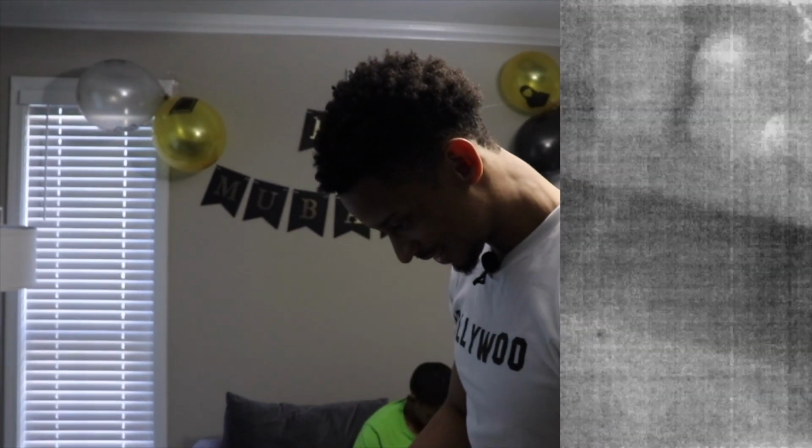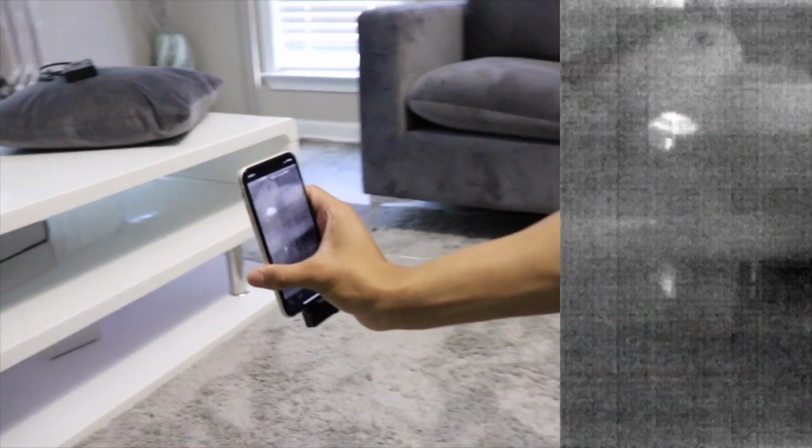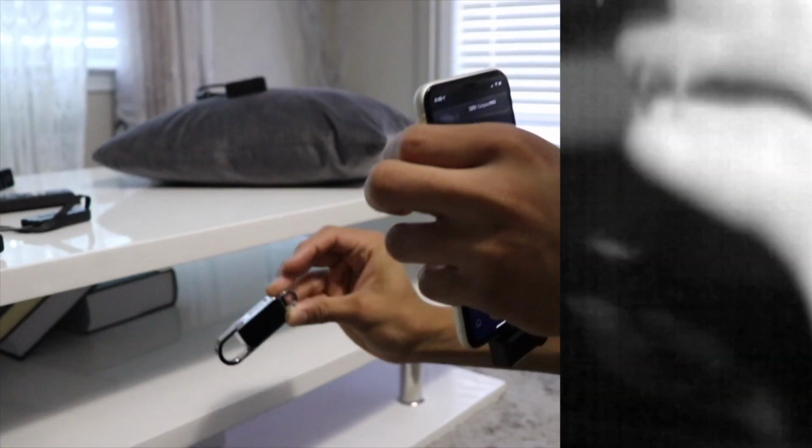Yo, this is crazy. This is a good idea. So we got 2 devices now. Ooh, look, there's another one. See that? There we go. 3 devices.